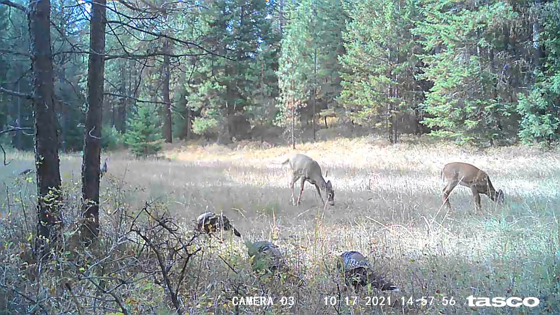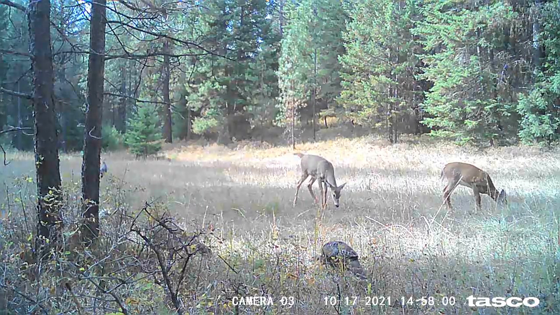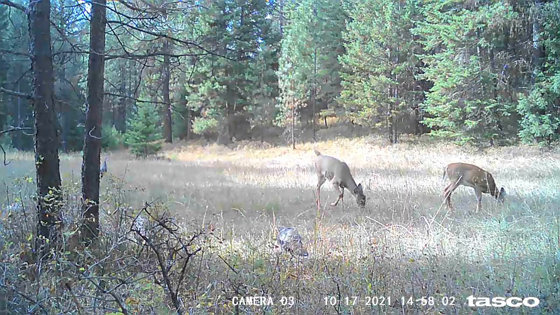Here's another one of those shots. Deer and turkeys eating together. Neither one of them seems to be at all nervous about the other species. Kind of cool.